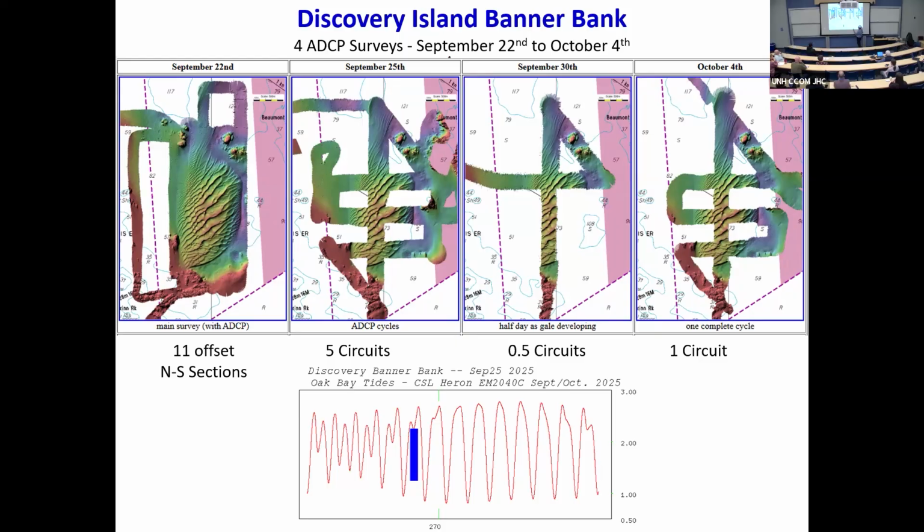The idea is you can't go everywhere all the time with an ADCP. You just have to accept that. But what you can do is make the observations, confirm them with that model, the UBC model, and then you can look at the migration, not just of the big bedforms, but the smaller bedforms on the back of the big.